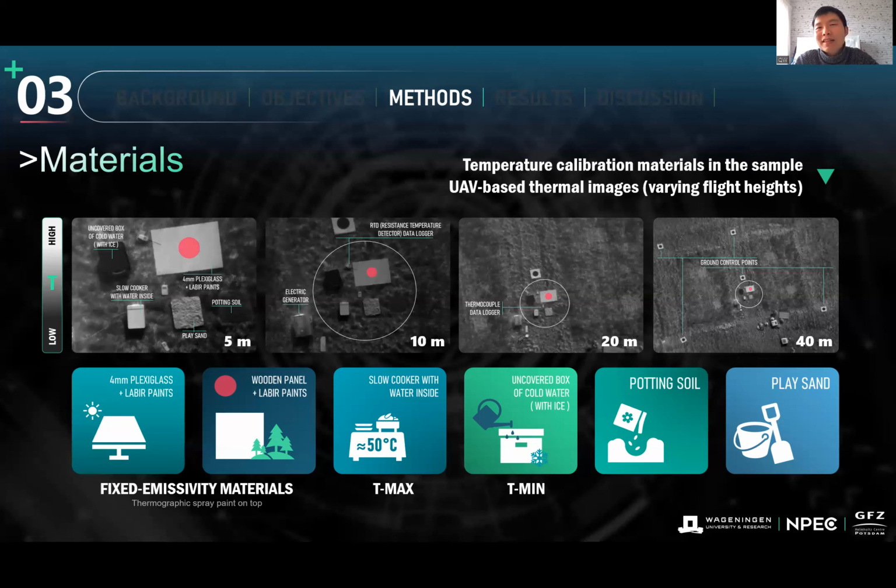And for the cold object, we used a box with cold water with ice inside to make sure the temperature is close to 0 degrees. And apart from the above-mentioned materials, we also used 1 soil sample and 1 sand sample, and the temperature of these materials is normally in the middle compared to the other materials.